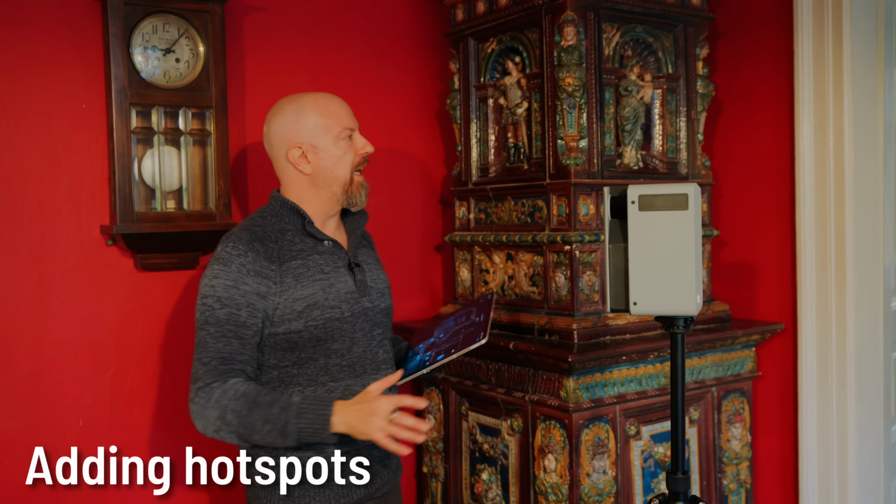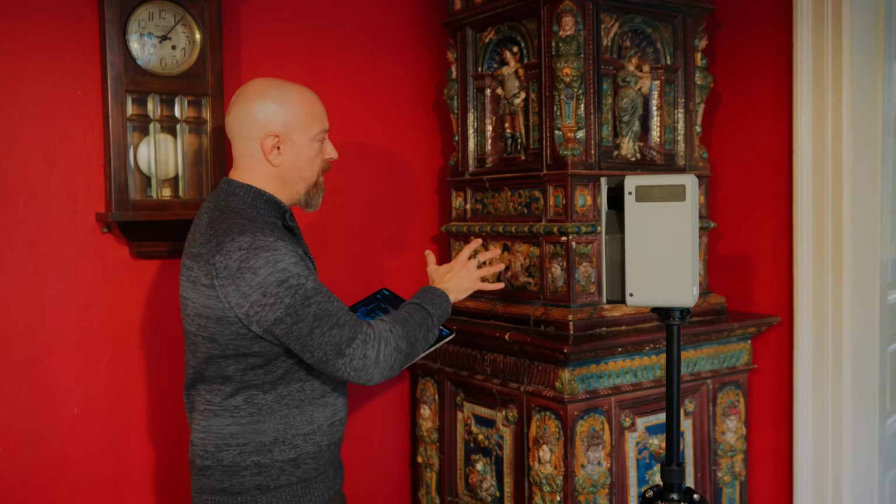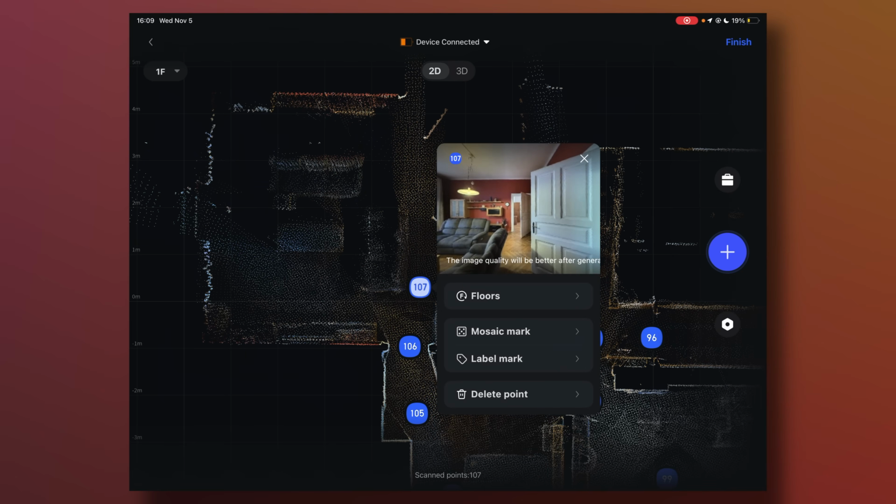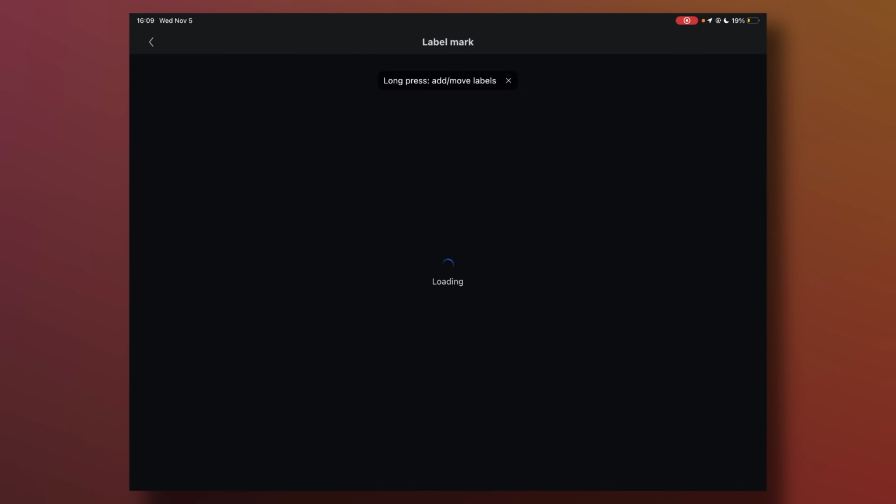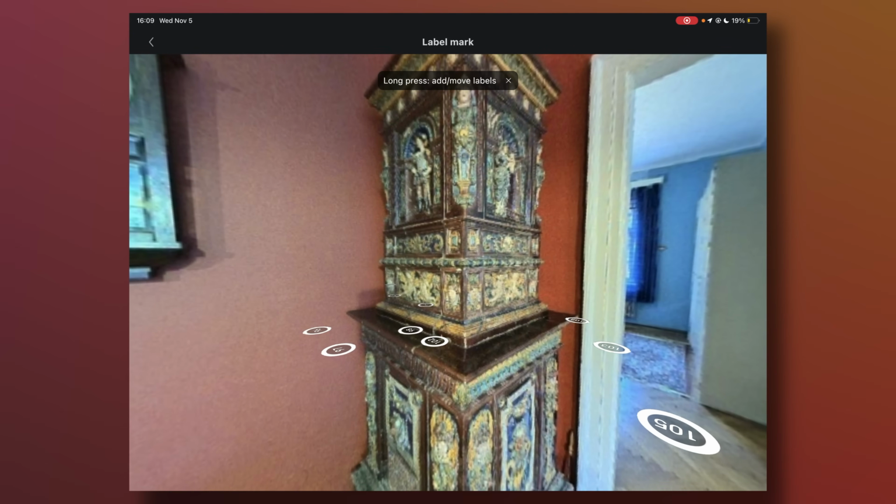Now I've just done a scan that includes this feature right here. This is a furnace. It is absolutely gorgeous and it deserves more attention than just what it's going to be seen in the 360 view. So here's something you can do in the app. I'll go to this latest point scan, the 107, and tap on label mark and find that furnace, which there it is. And then it says long press to add or move label.